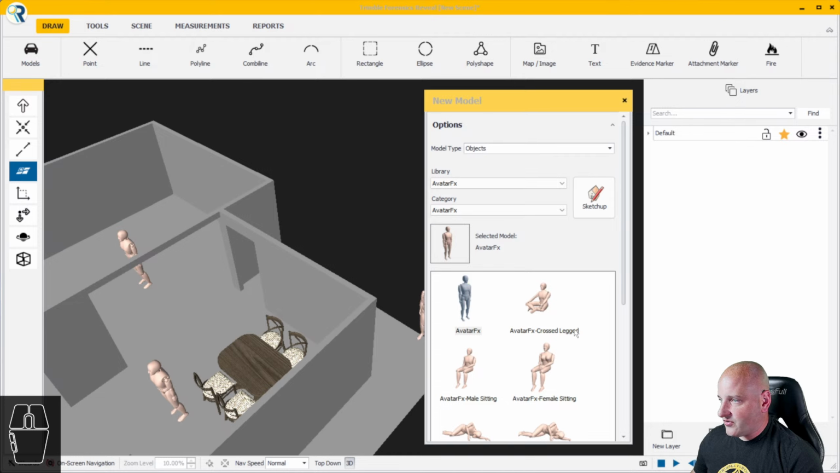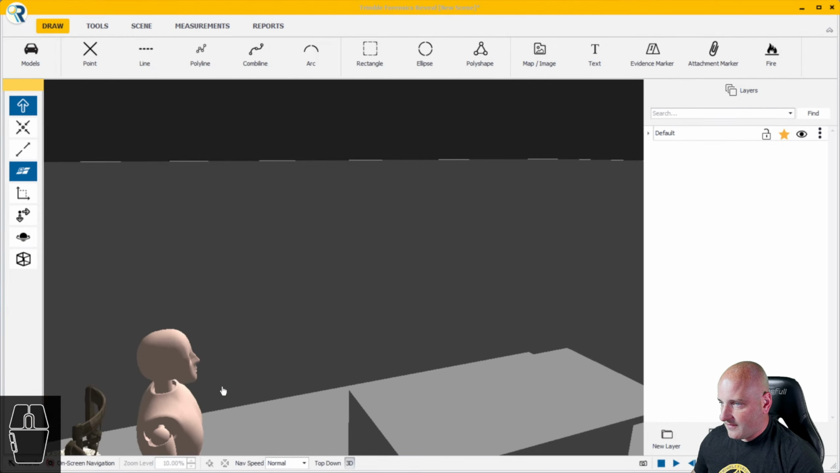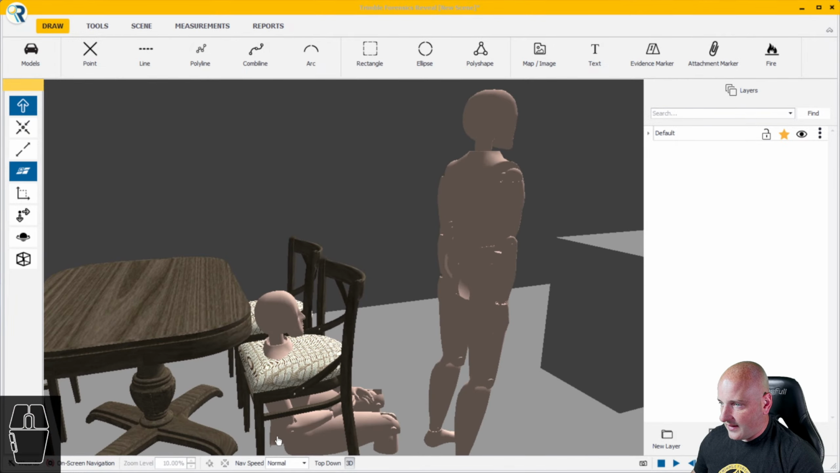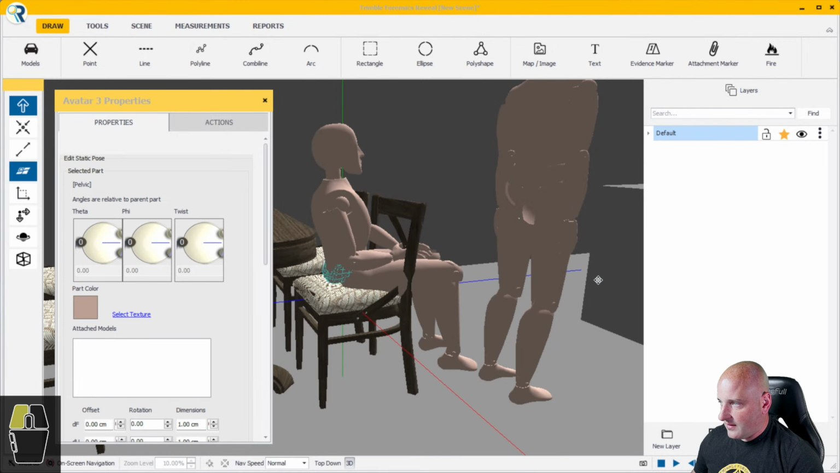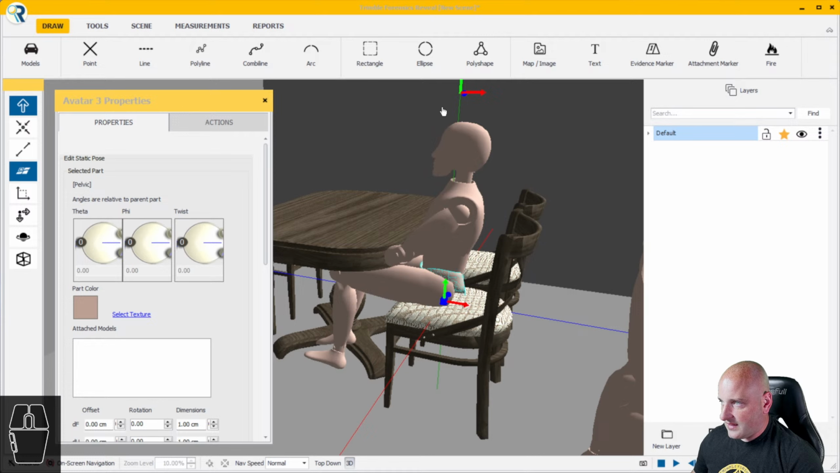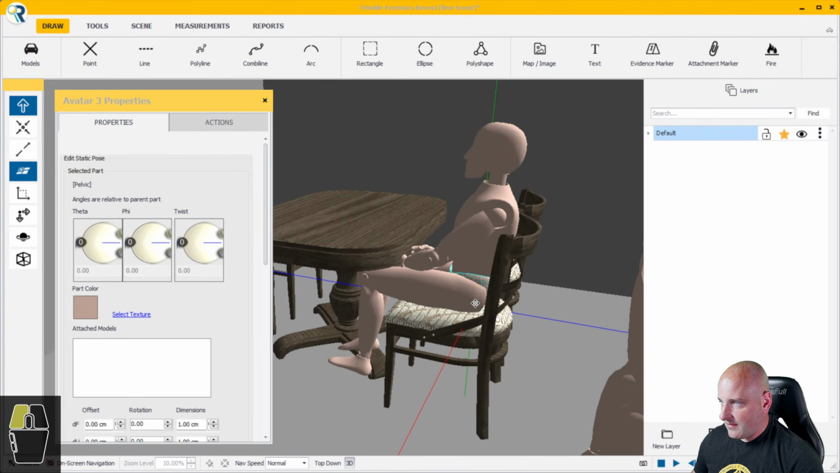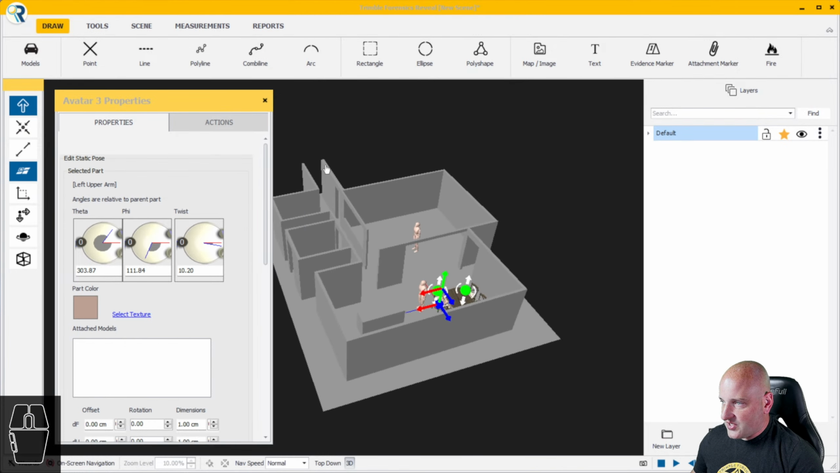And then we had an avatar there, and then maybe we had a male sitting here. In here and get our avatar selected. Here we go. So I'll just move him up. I'll rotate him around. Pick him up just a little bit more here. And slide him back. And maybe move this arm up just a touch. I had one hand on the table. There we go.